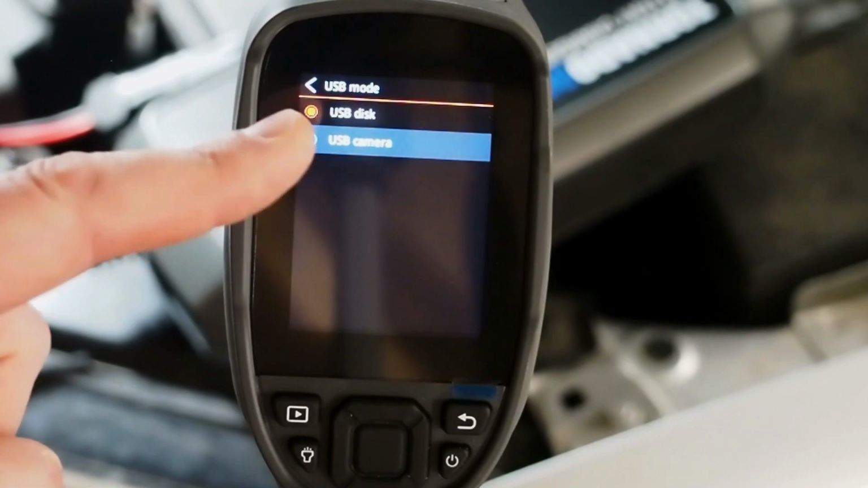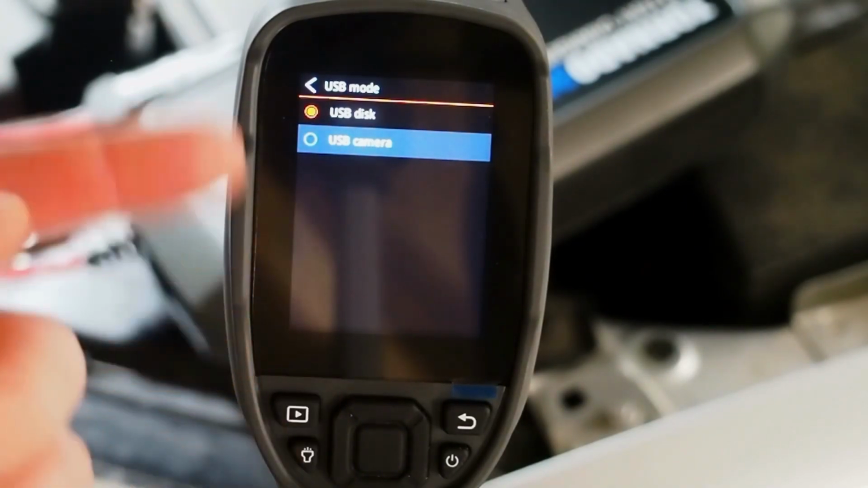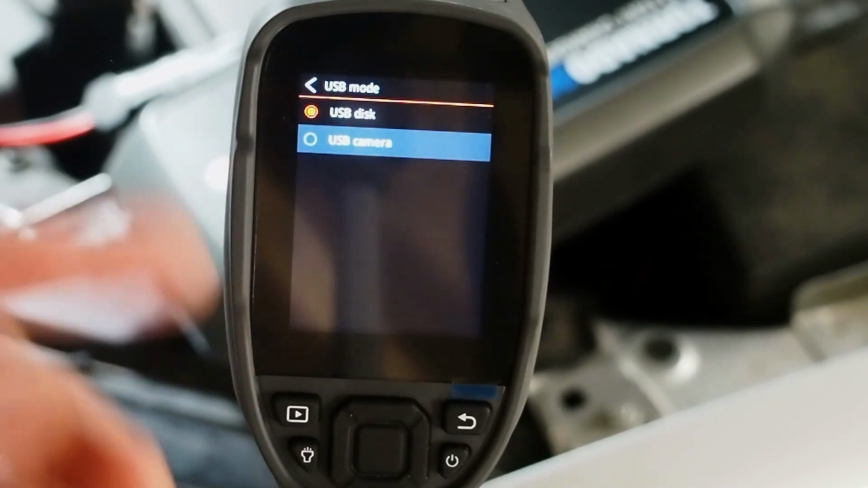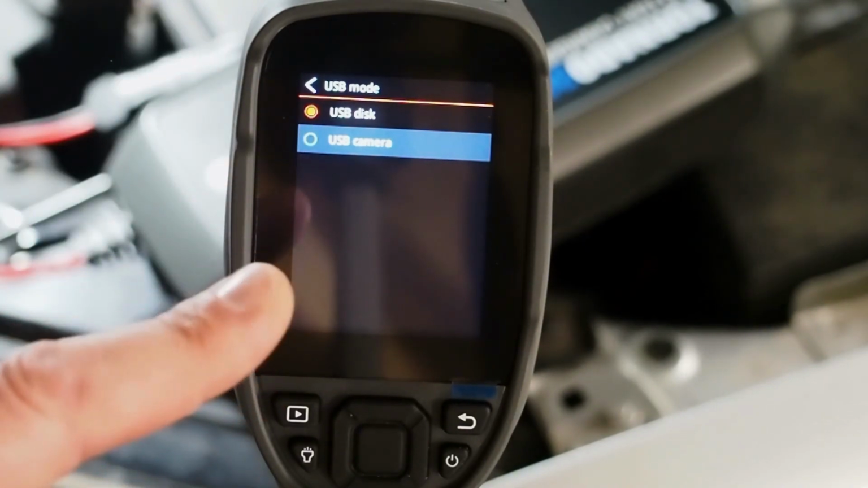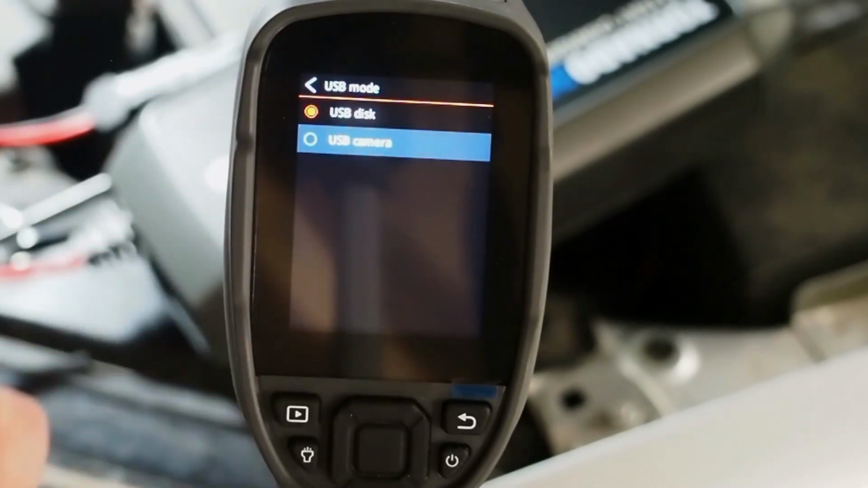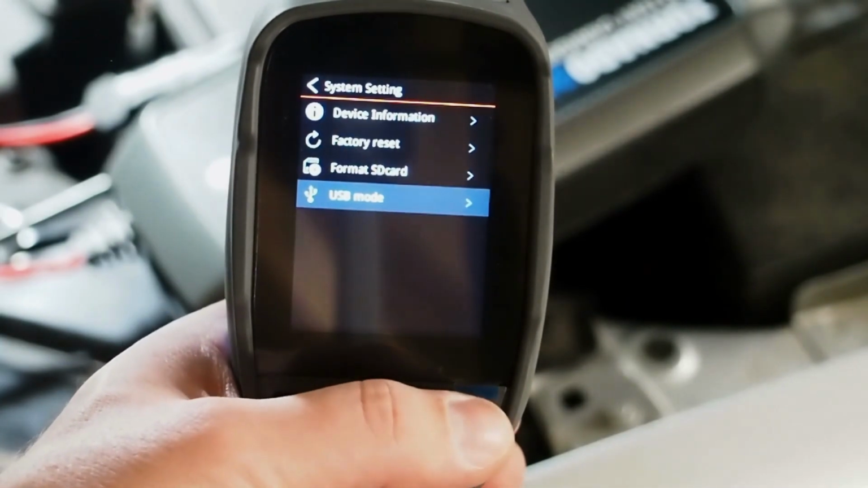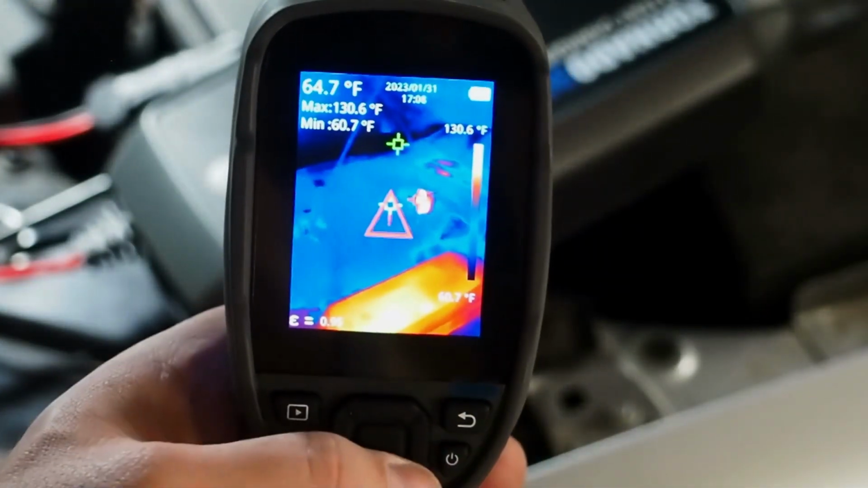So you can actually use it as a USB disk, so when you plug it in, this will allow you to retrieve videos and pictures from the tool. Or if you change it to USB camera, you can actually mirror the image, and your PC should recognize it as an external camera, which then allows you to see whatever the thermal imager is seeing on your PC. So that's a pretty cool feature that I have not seen in a thermal imager frequently. So again, pretty sweet to be able to have access to that.